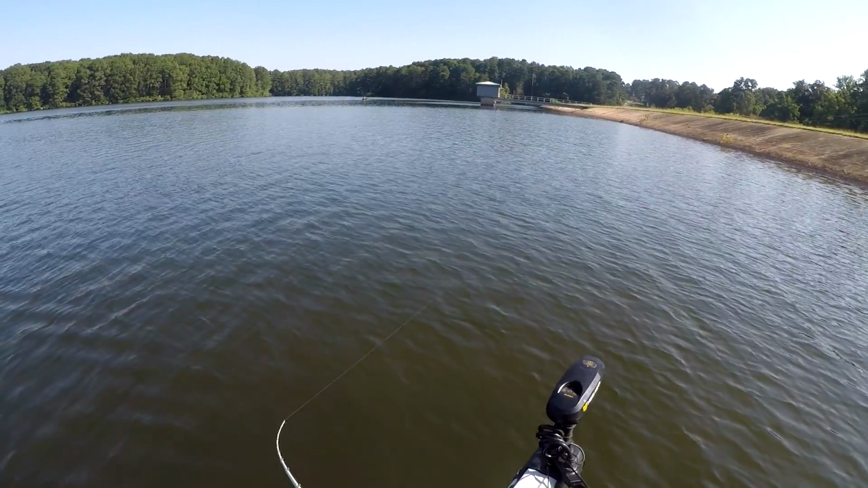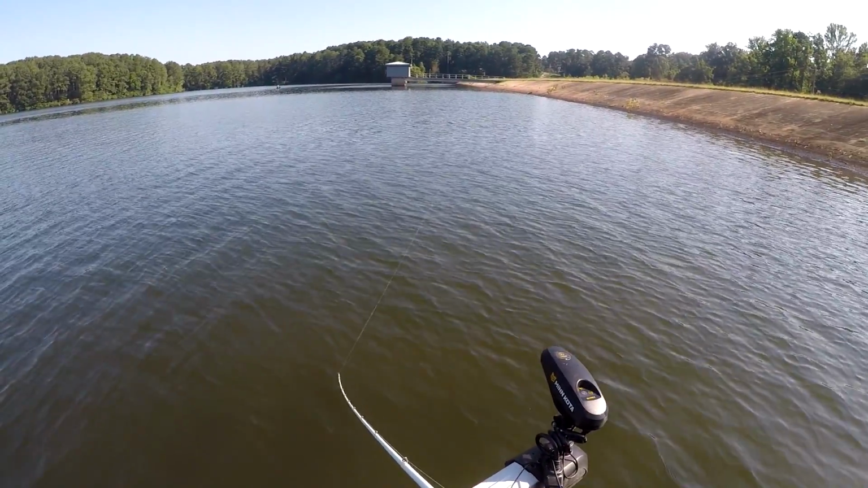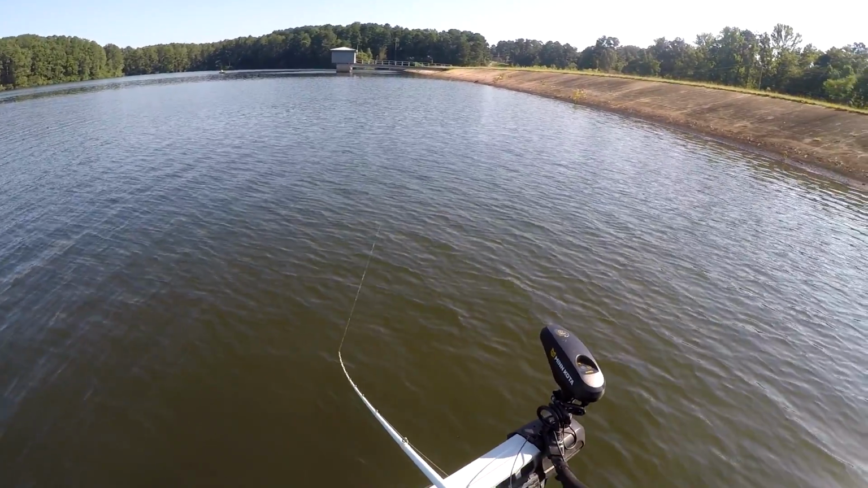Been running this whole bank and I've got a few off this before. I can see them. They're normally right off the bottom of this cut. Well, there's something right there.